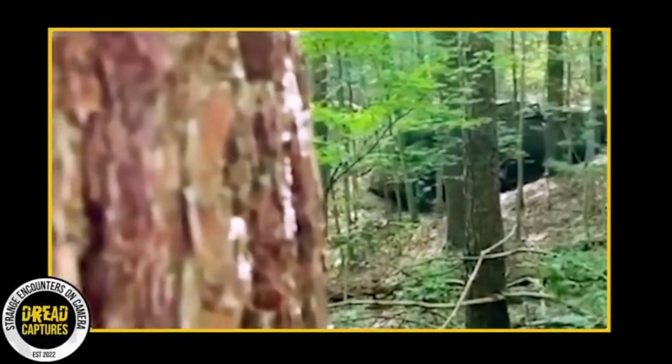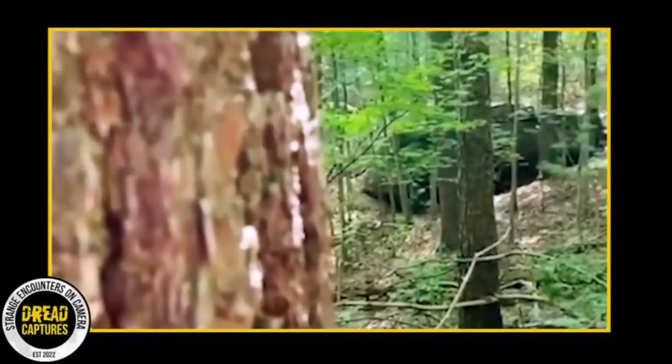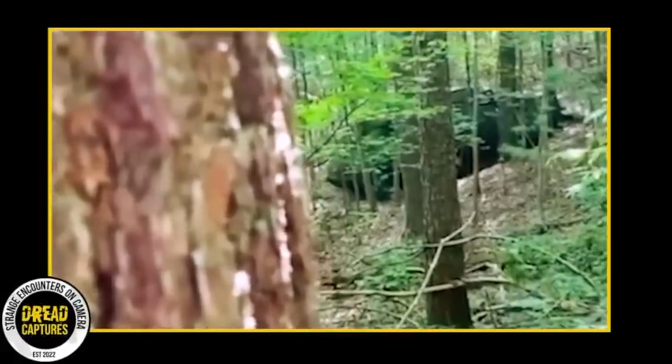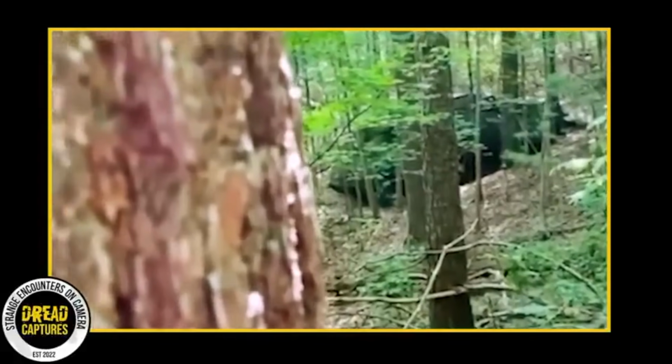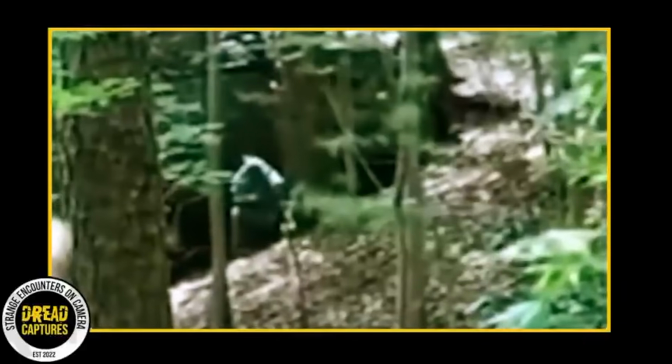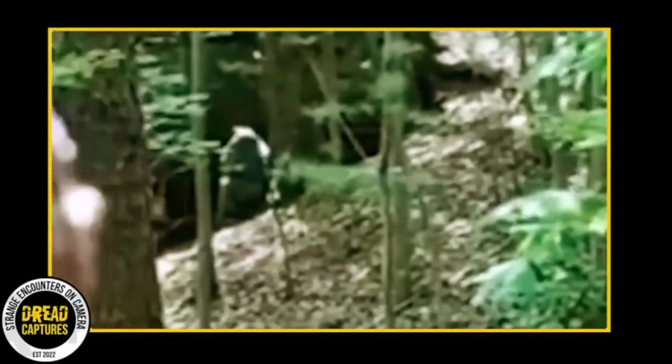Imagine the adrenaline, the heart-racing fear he must have felt, especially when this creature, seemingly unaware of his presence, stood upright. In that instant, he grasped the true size of the being. It was far more massive than he initially thought. He might have even believed the creature had finally seen him, but instead, it simply continued on its path, fading deeper into the woods until it was out of sight.